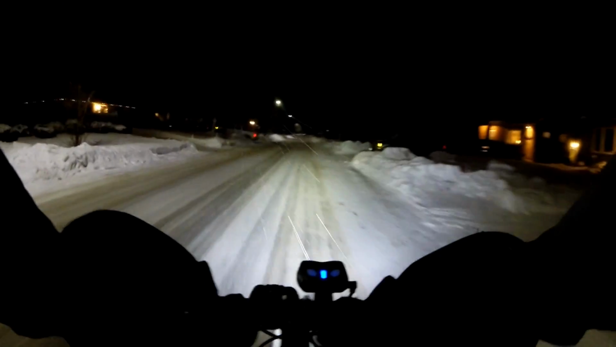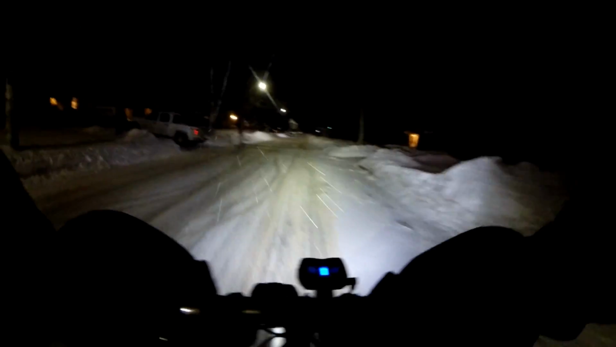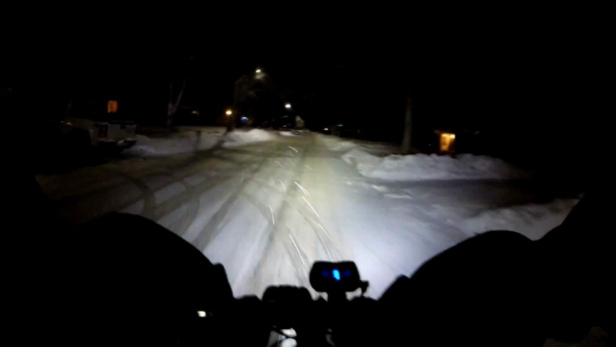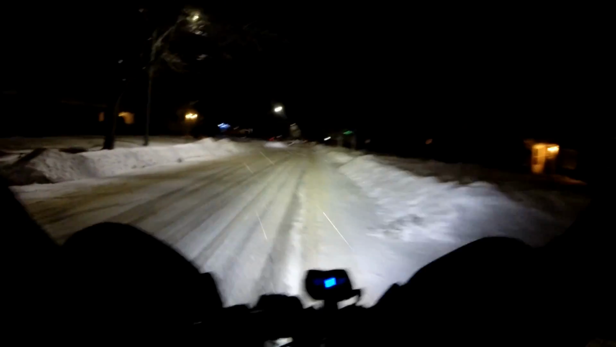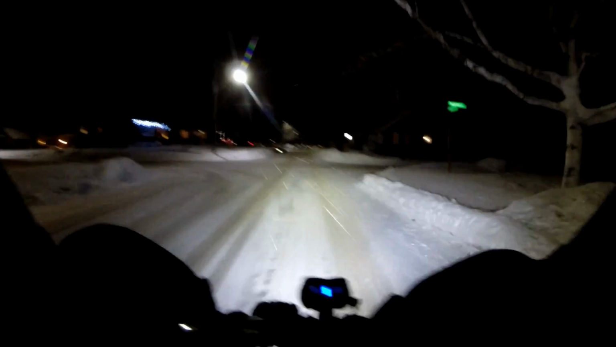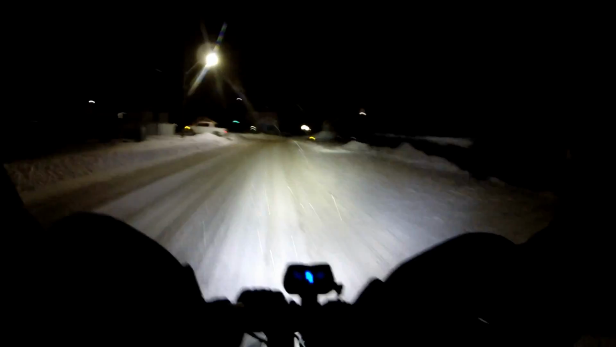I can't tell you the temperature yet because my Garmin was in the house at room temperature, so it takes 10-15 minutes before it's actually reading the true outside temperature as the unit cools off. Just a few minutes away from our first bit of trail. It's snowing a little bit.